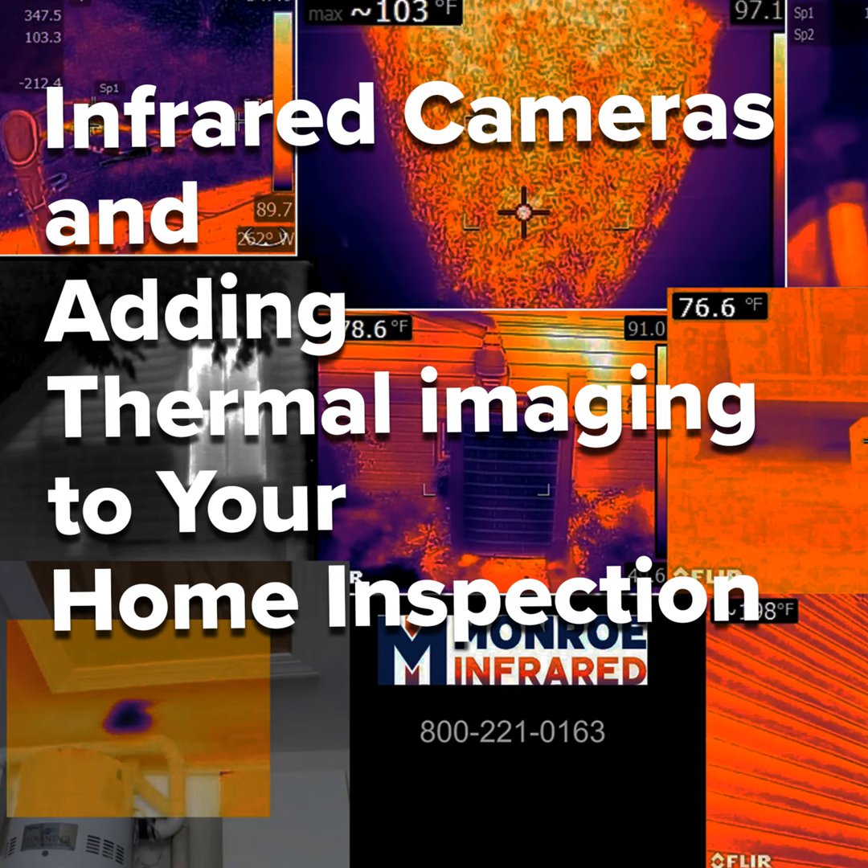Here's a house from the outside. Is that good or bad? That's what we go through. Because of the conditions, this dark cavity with warm 2x4s is what it's supposed to look like. So these warm cavities are where there's no insulation or appears to be no insulation in the walls.